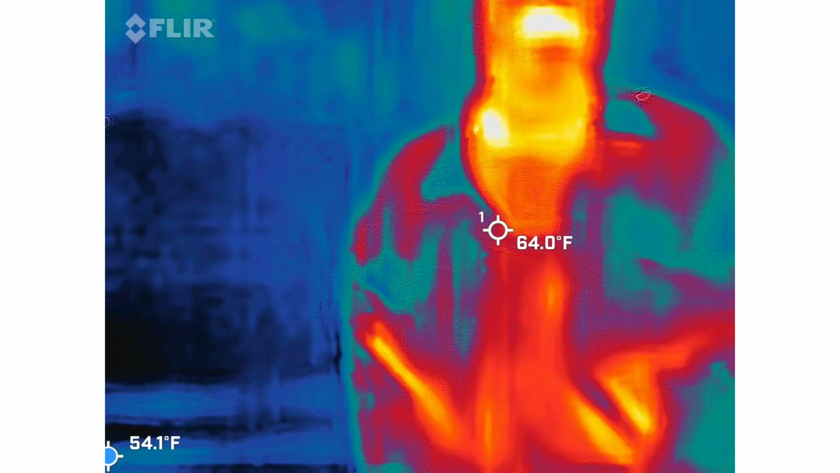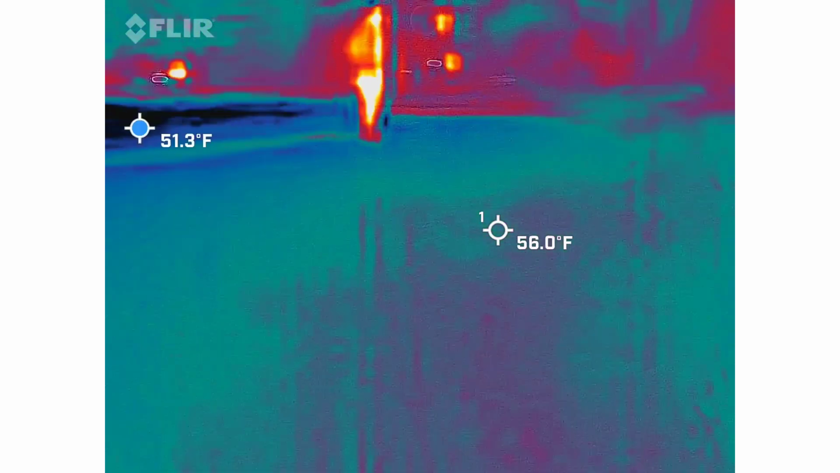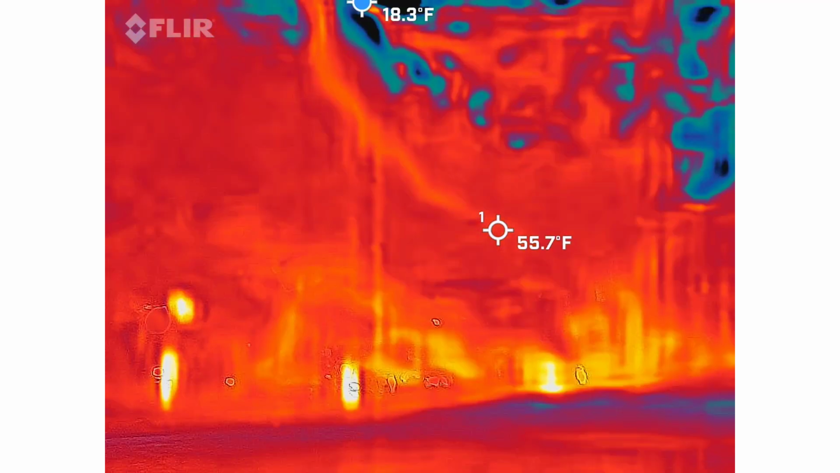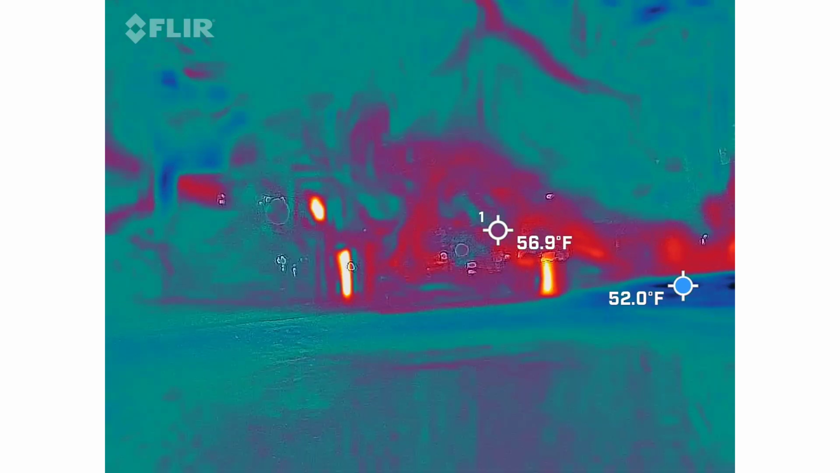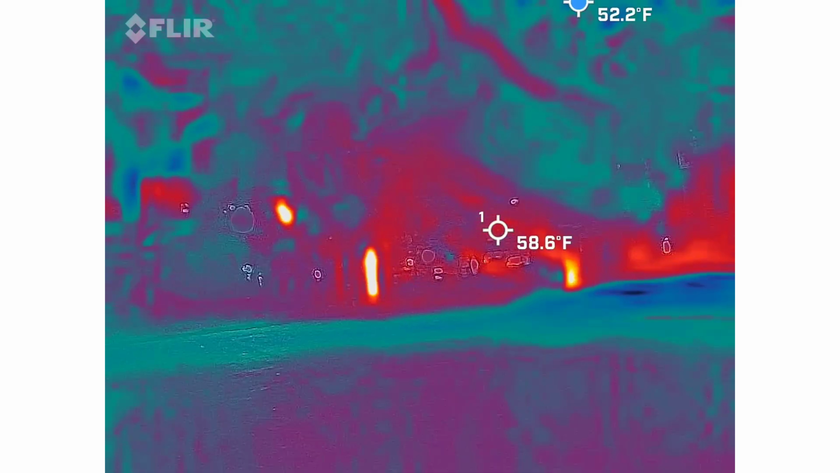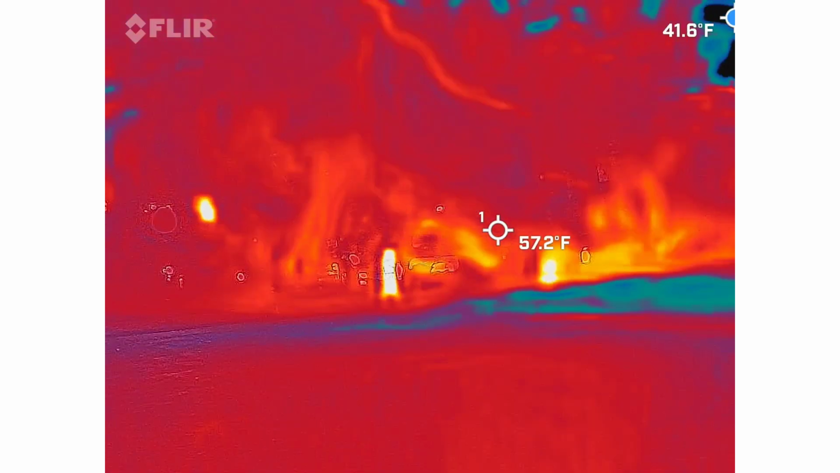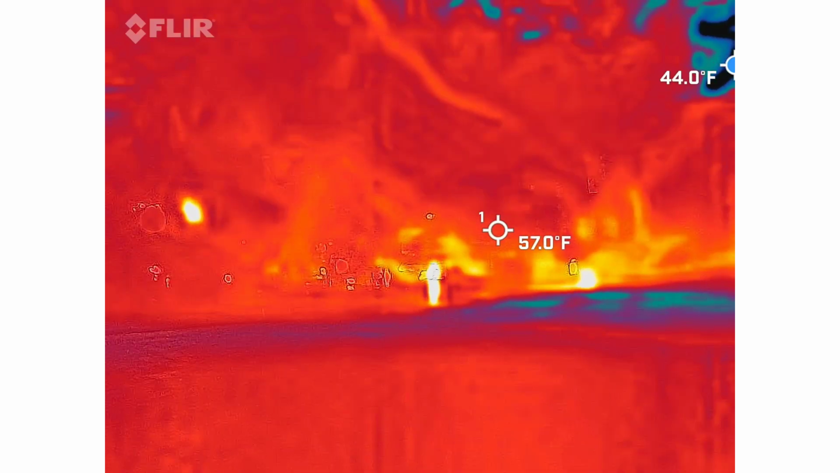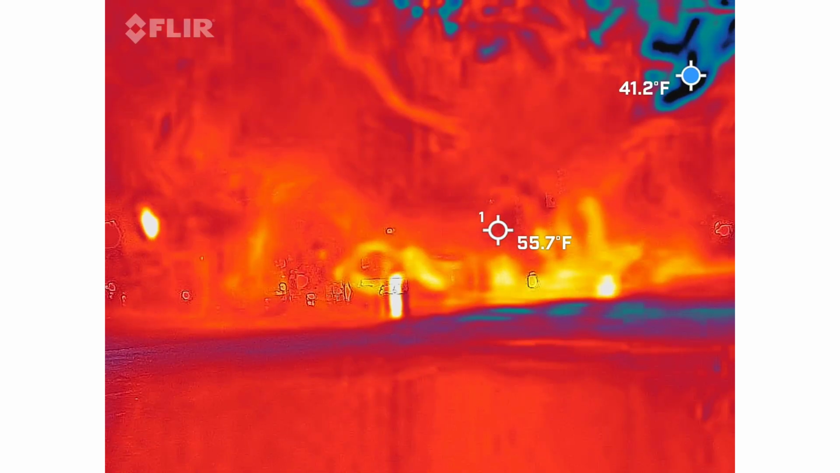My stomach is really hurting. I always wondered why they put monoliths. Why do they always put monoliths in these parks? Why do they take people?